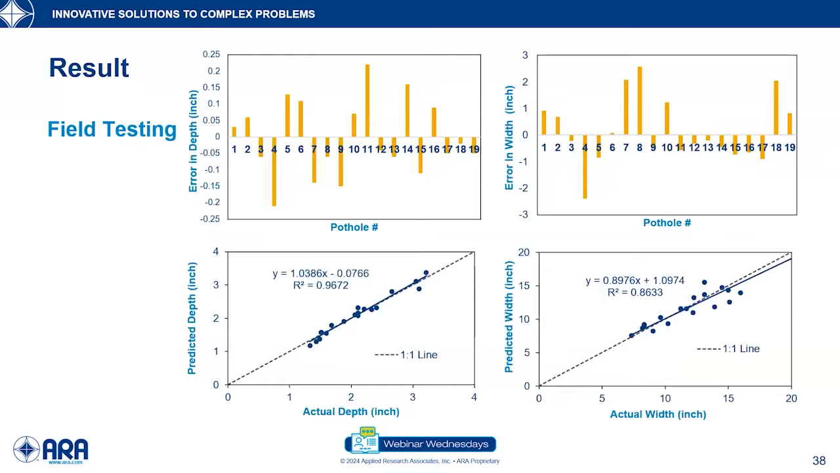So when we plot the error of all the 19 potholes, we see some interesting observations. This image here is the error for all the 19 potholes, and we can see that these errors are quite randomly distributed in the positive and the negative direction. We see the same thing for the width as well.